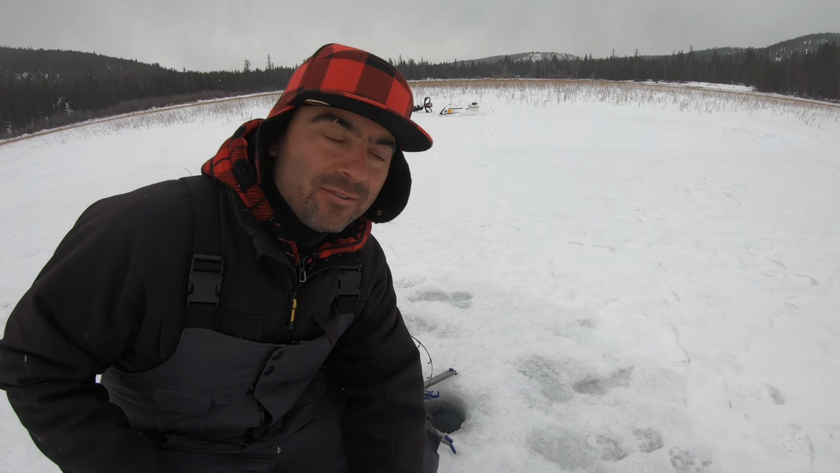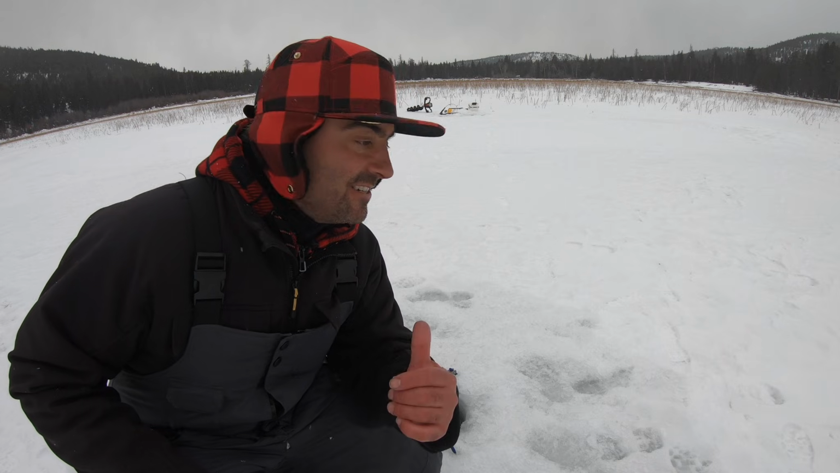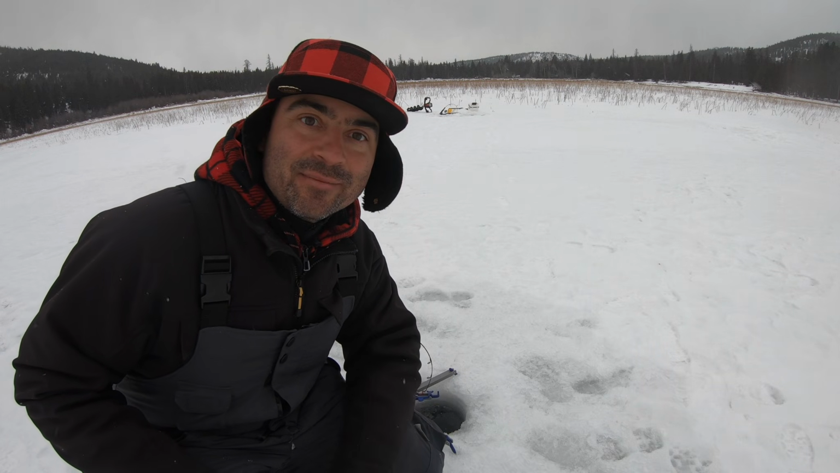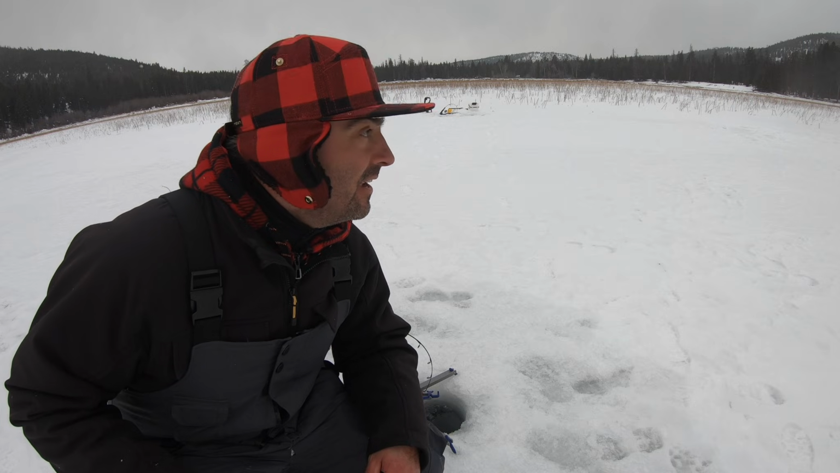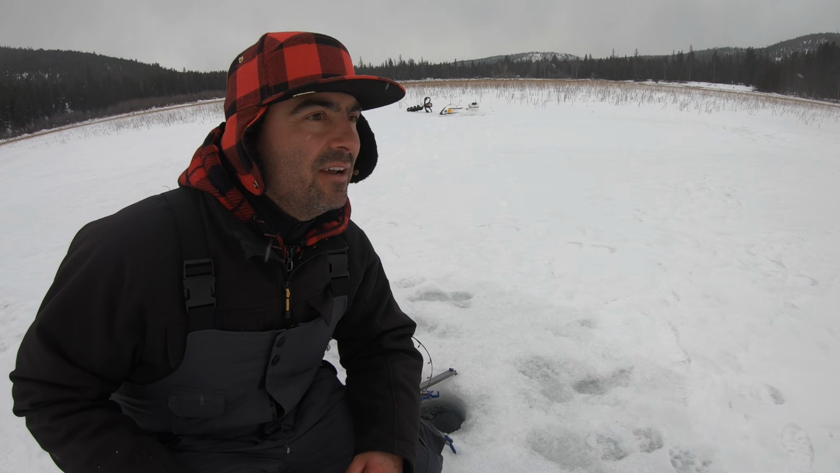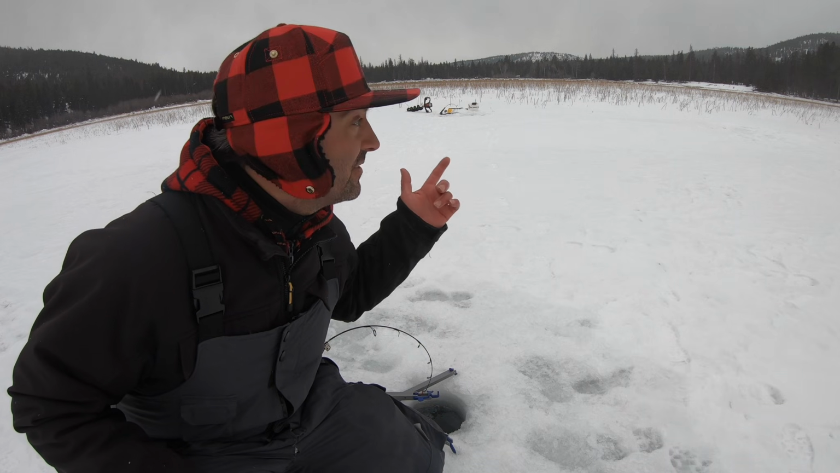Still no cutthroat. Just lots of grayling, one after another on the jawjackers. Got some cool footage on the underwater camera of these graylings swimming around down there. So I'll pop this jawjacker out and I'll keep on jigging with my rod. I might have to go in search of cutthroat in my old holes where I at least saw one today on the underwater camera, but I have not caught one. Look at it, it's snowing now. The storm has arrived.